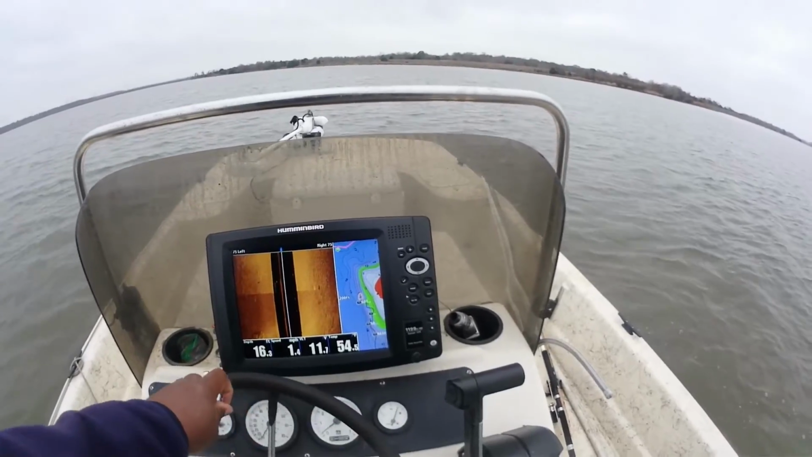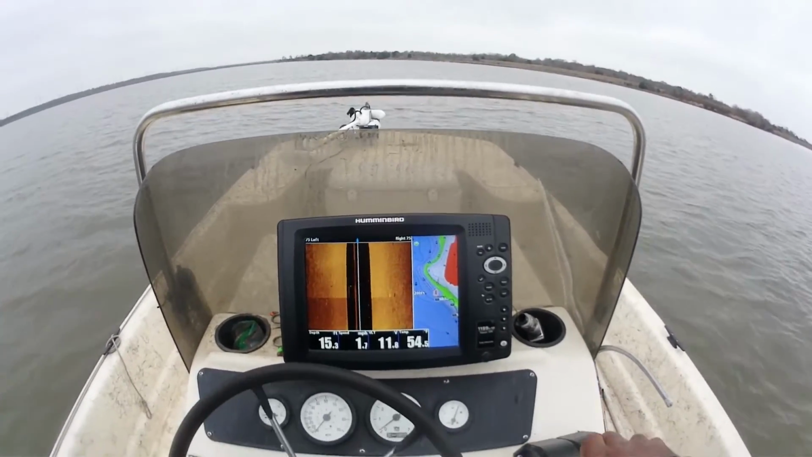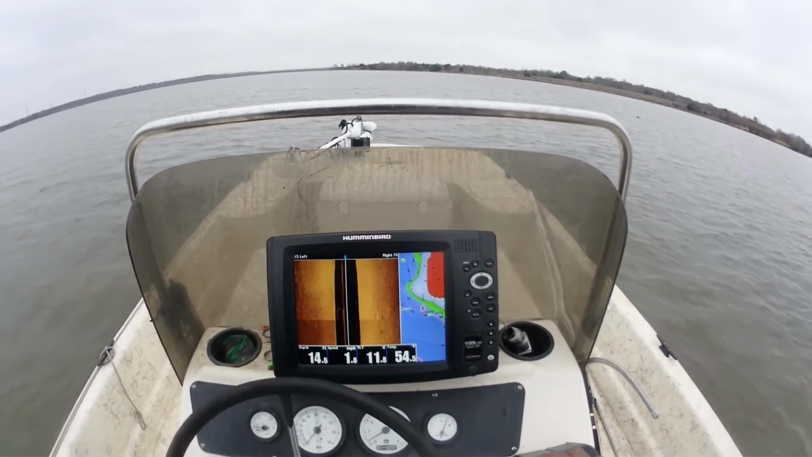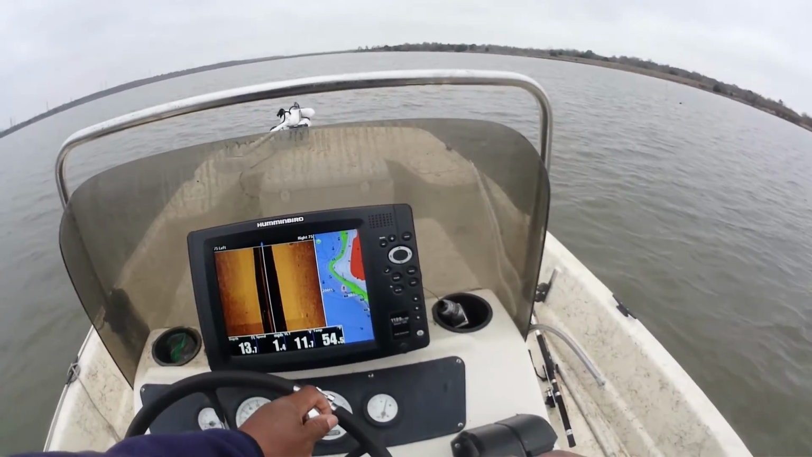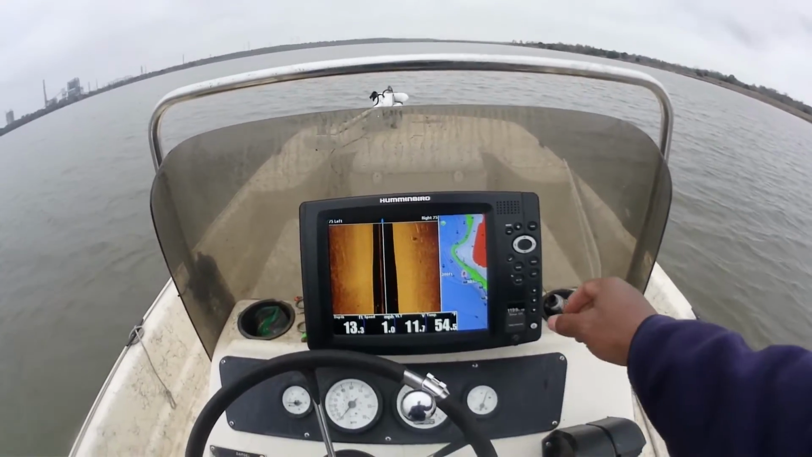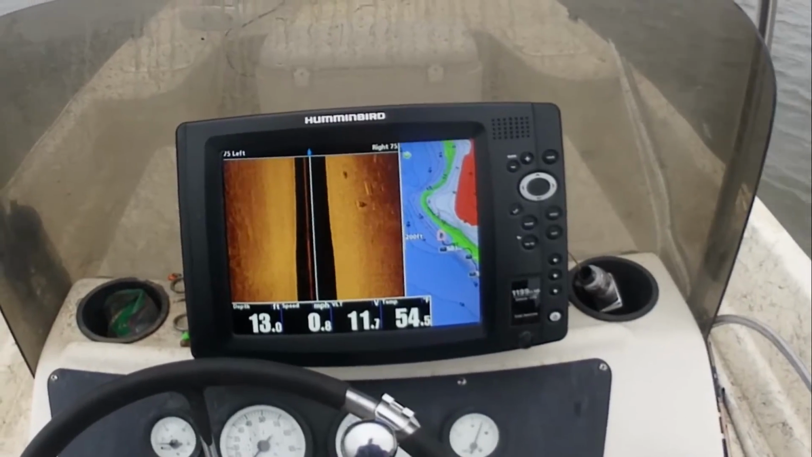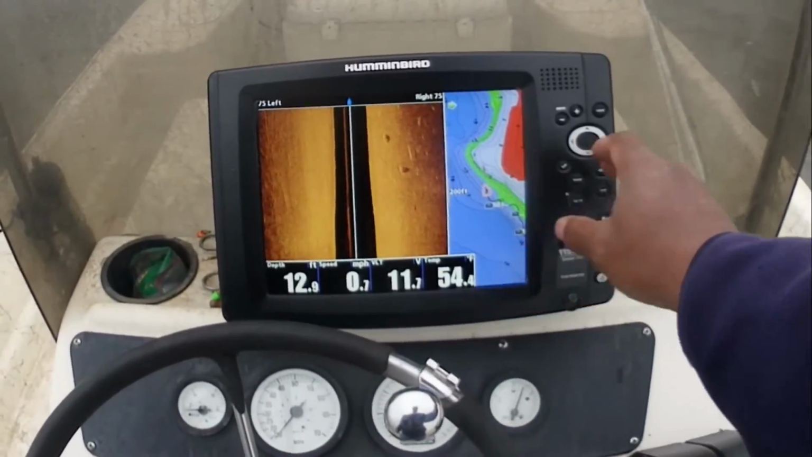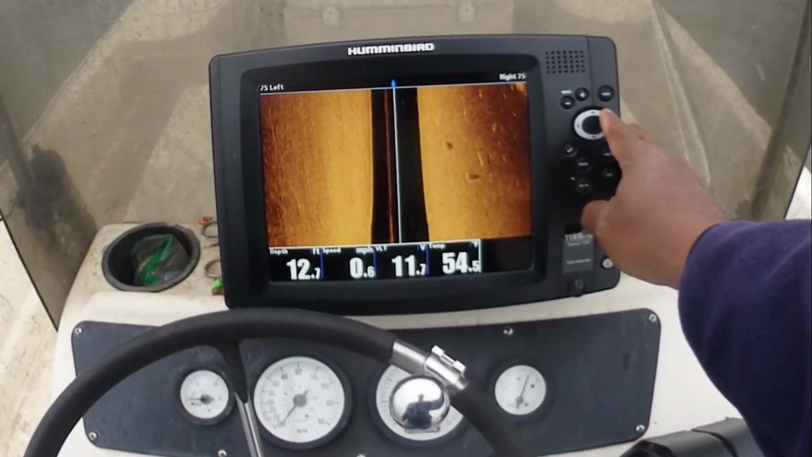Now I know I've talked about the map that you can go and look at on the internet. This map right here on this unit is just as critical as scoping out a lake, looking for the contours before you come to a lake.